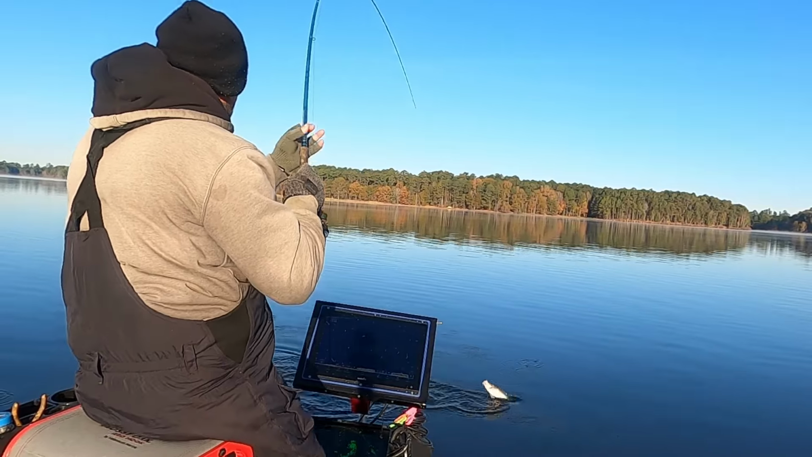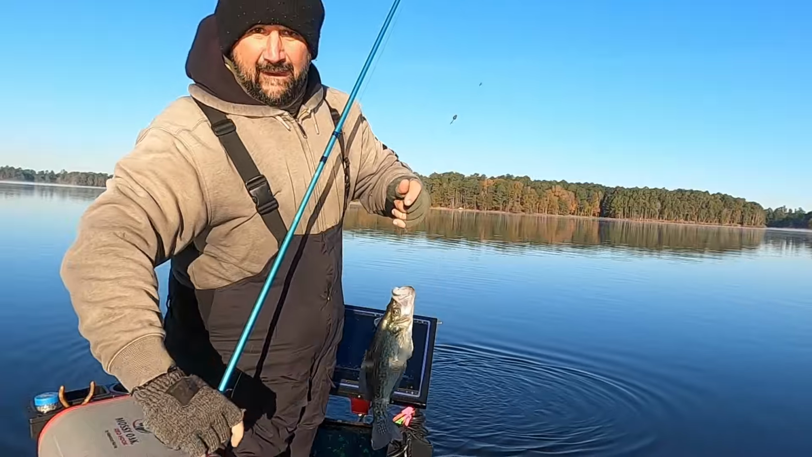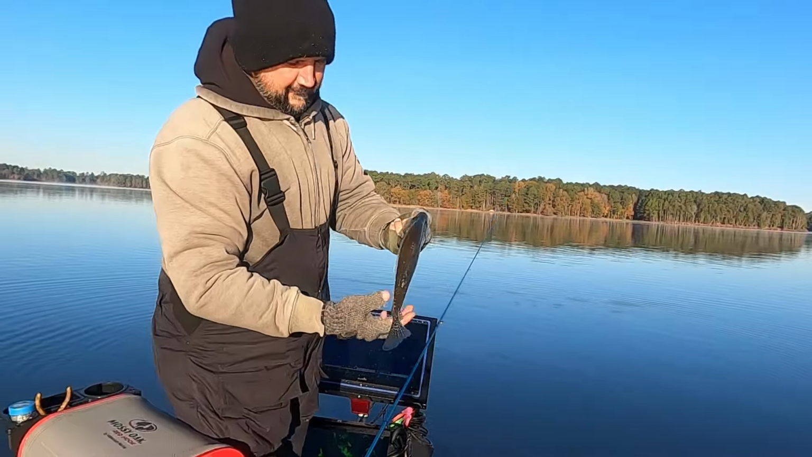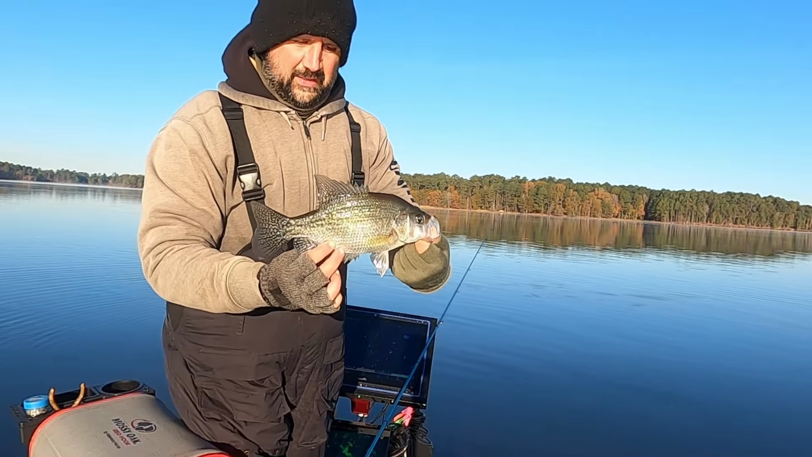And these some nice fish. Very nice fish. Look how thick they are. Pretty fish. Thick, nice.